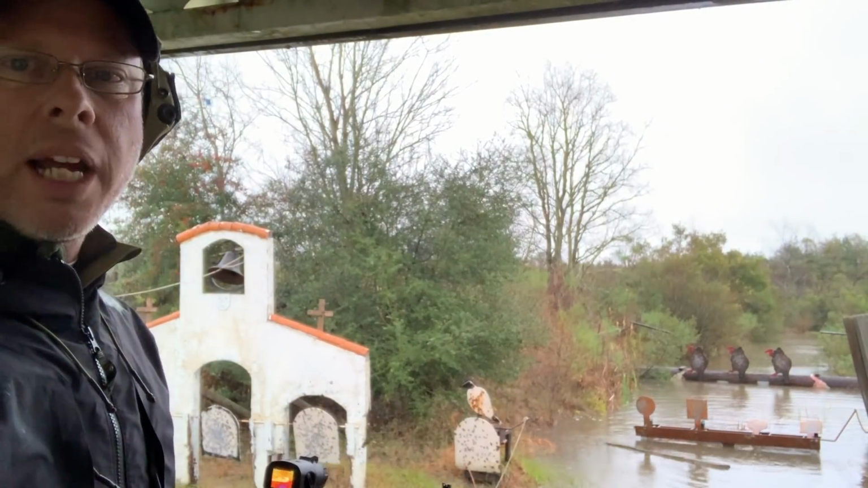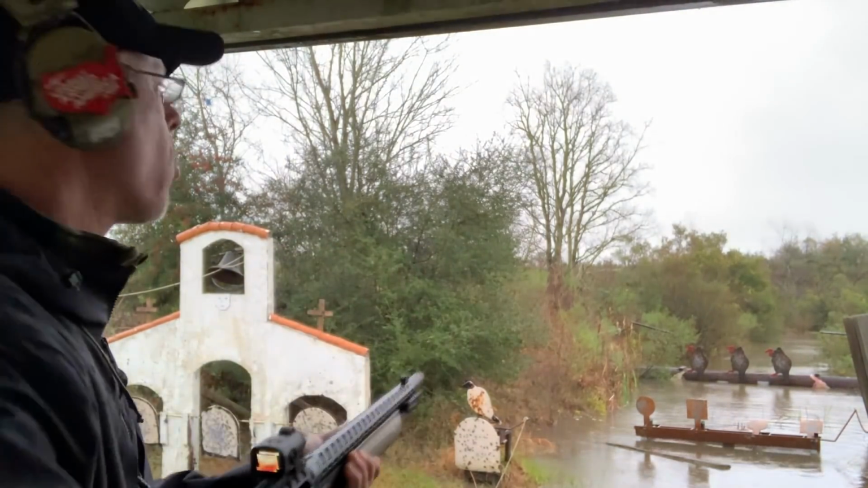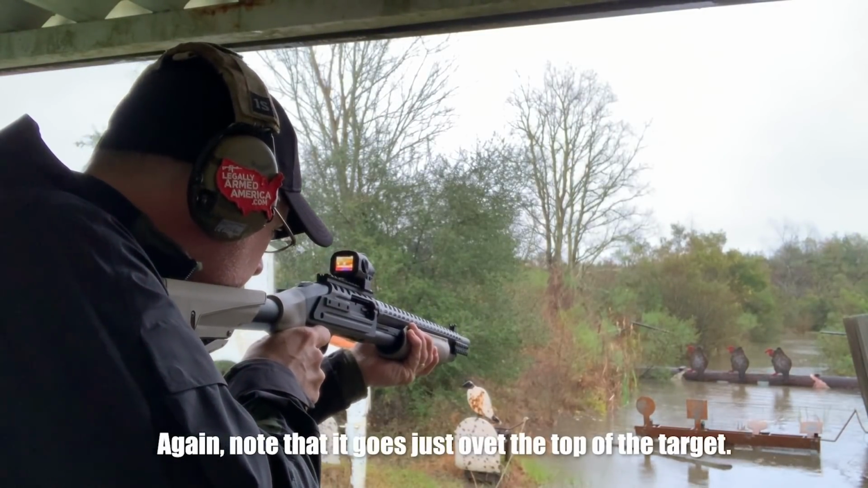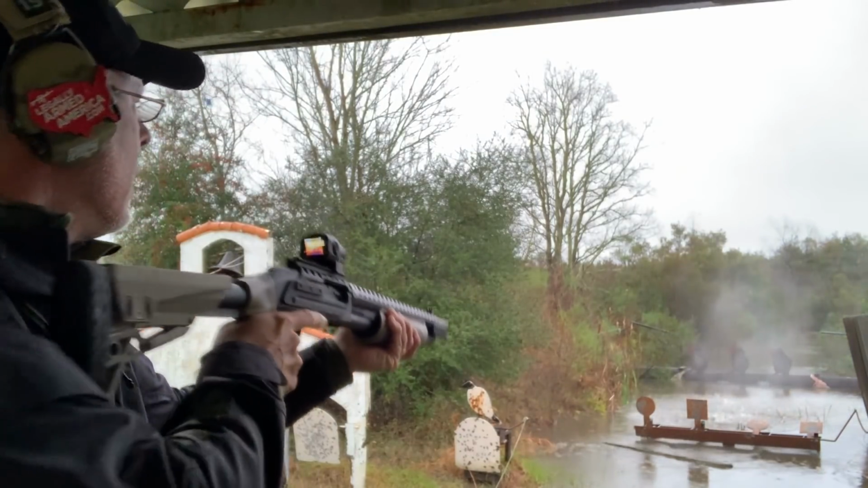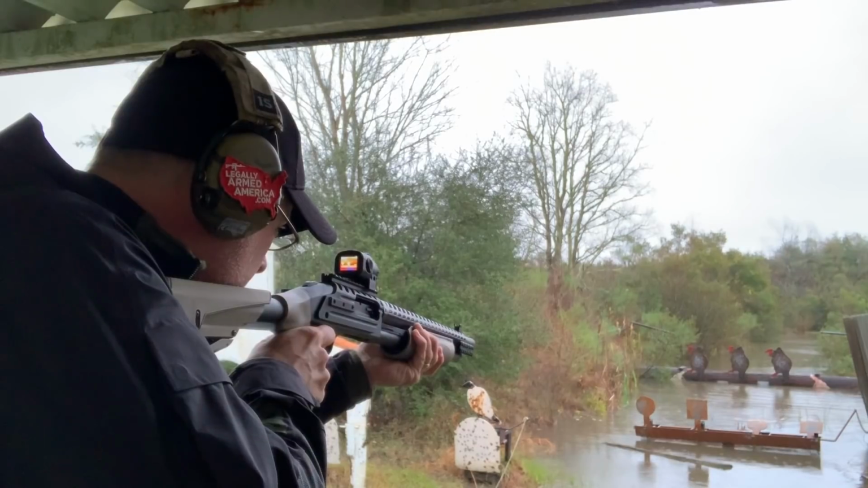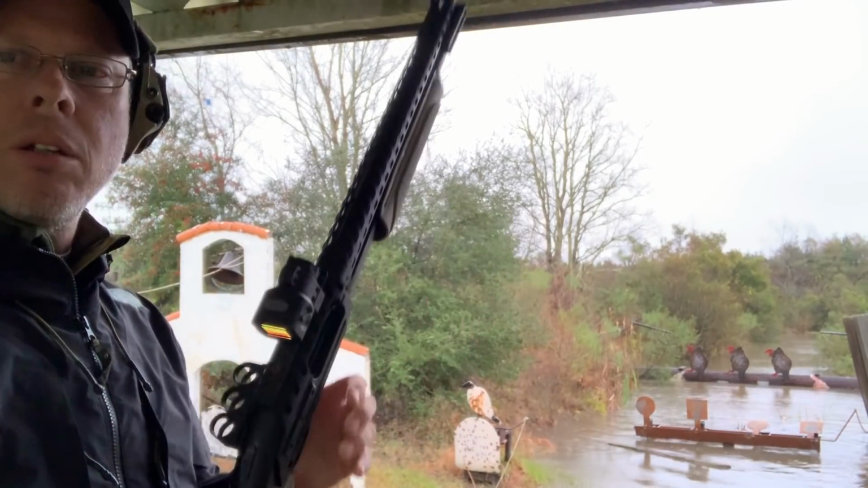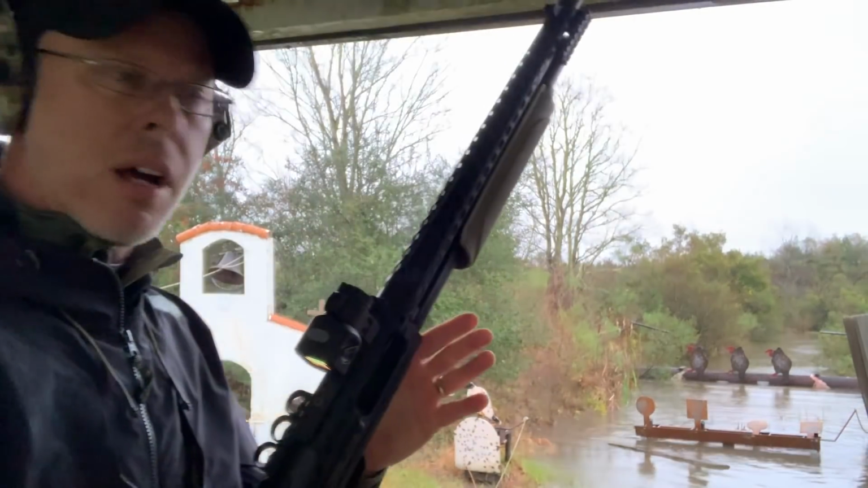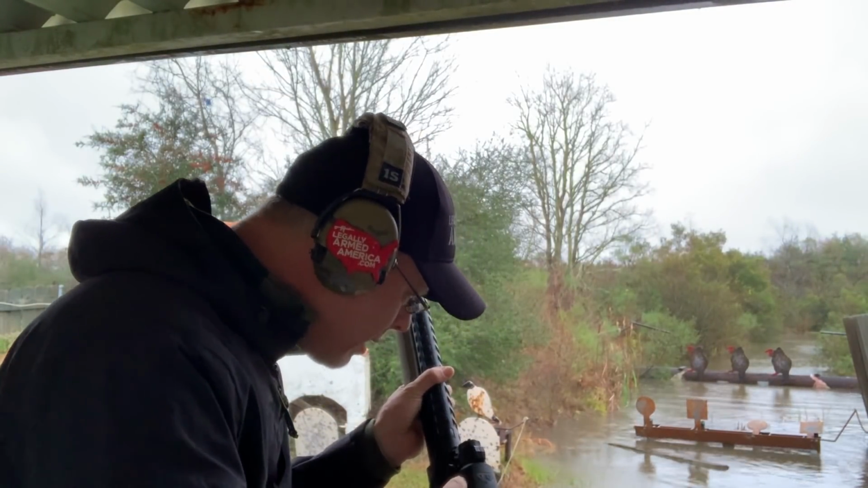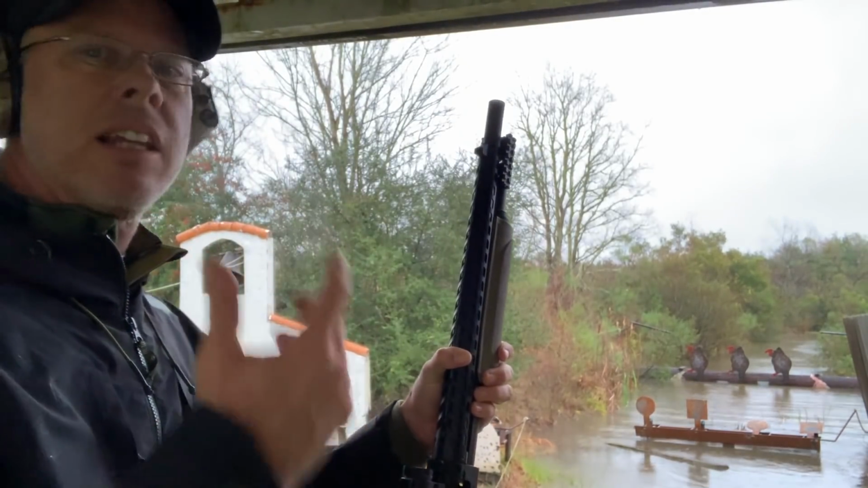Let me go for the steel plate here, second one over. Circle, then square. Simply using my reticle. Man, it looked like it was high and to the right. So I'm going to, you can actually adjust this reticle. You can adjust the reticle on the T20, just so you guys know. I'm not going to do that right now because, first of all, I don't know how to. I'll have to look at the instructions. But secondly, it's pouring down rain out here.